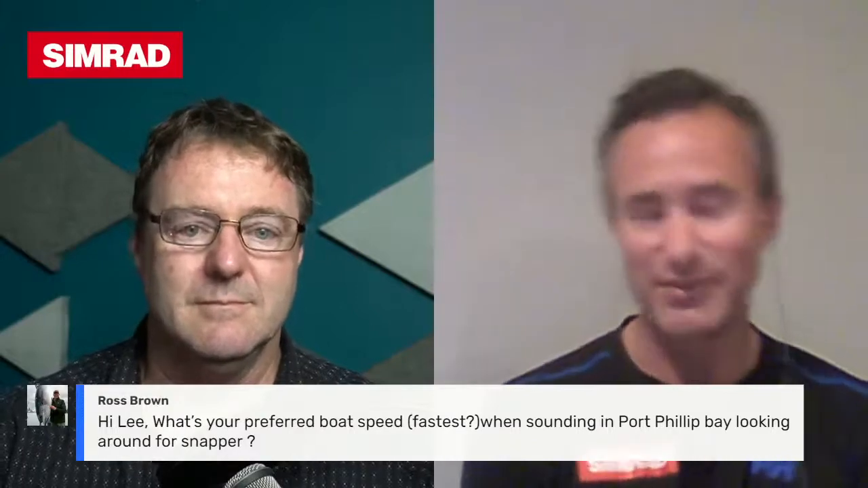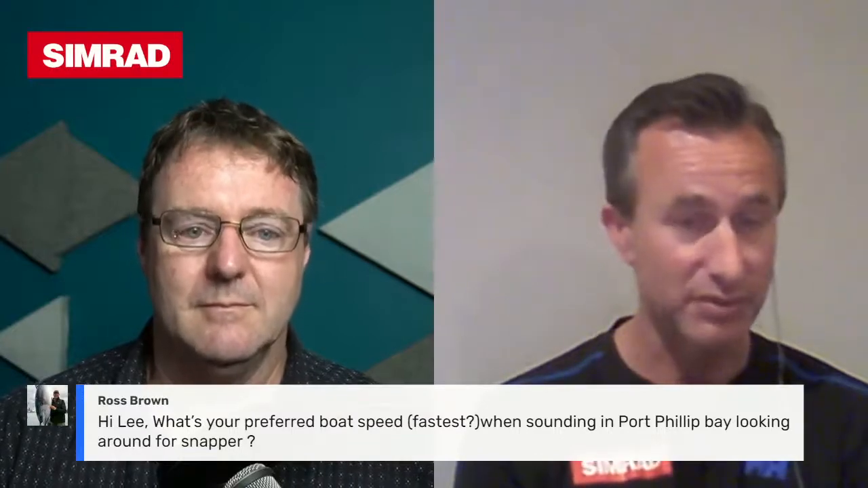So, but it's going to depend on setup too. I know I can sound quite fast in my boat, and other guys can't sound as fast in their boat. And it's all just transducer setup. You can generally sound much faster if you've got a through-hole transducer than a transom mount. So you've got all these factors. You just need to do what's best for you. Yep, excellent.